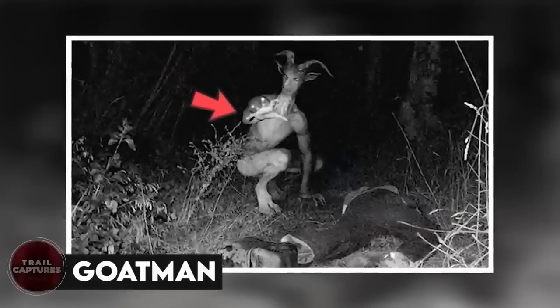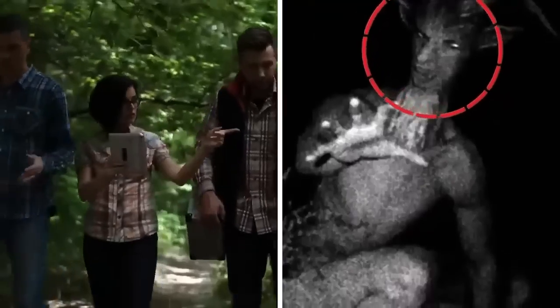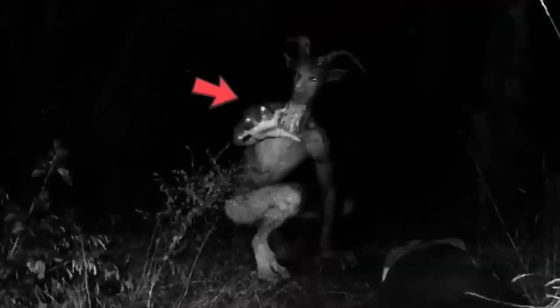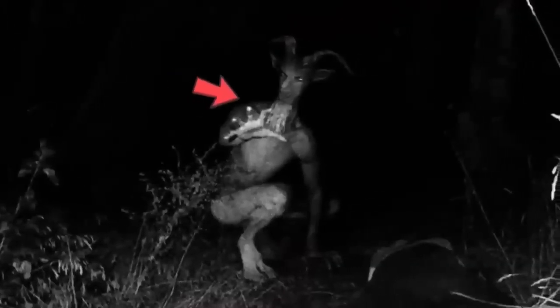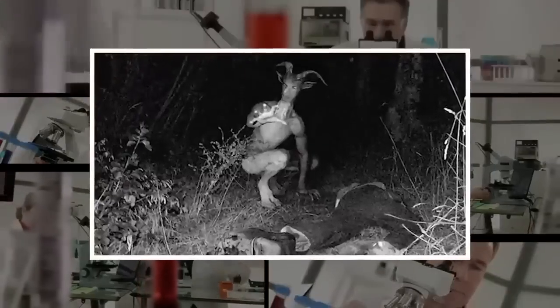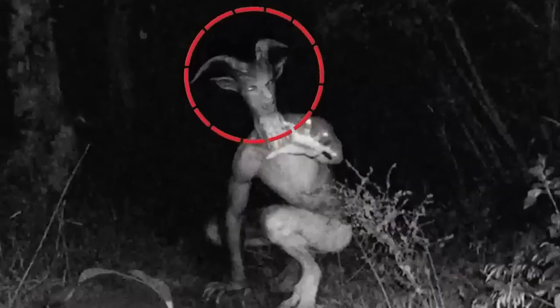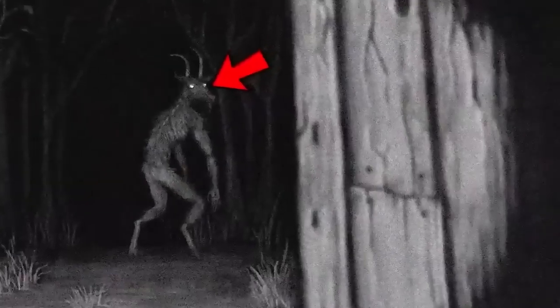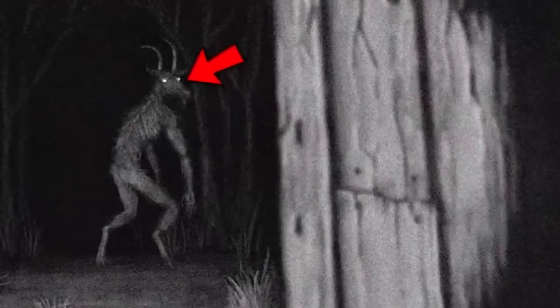Goatman. According to urban legend, Goatman is a creature resembling a goat-human hybrid, and, well, this picture captured by a trail cam shows exactly that. The legend has it that Goatman came from a DNA experiment, and we did not really believe it until we saw this picture. Now, there is a chance that the goat might not just be a legend.